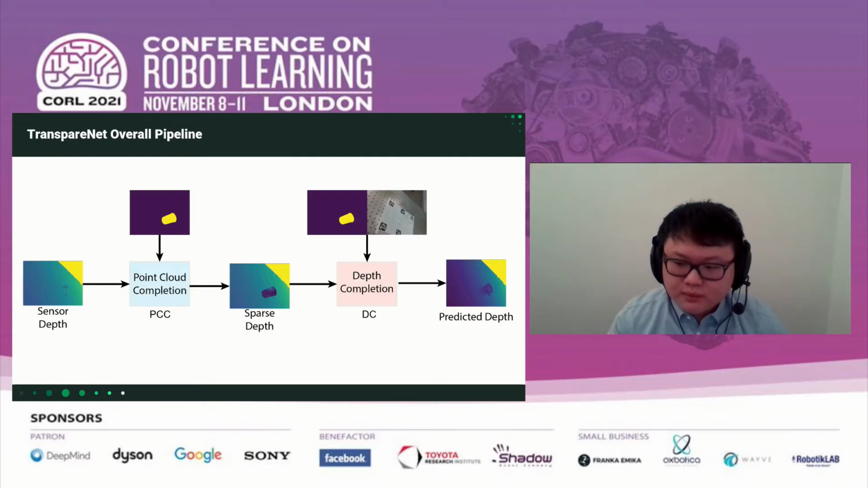To recover transparent object depths, we propose TranspareNet, a novel joint point cloud and depth completion pipeline taking the RGBD image as well as the object mask as the input. In the pipeline, the point cloud completion network first generates a sparse depth prior, and then the depth completion module takes the sparse prior, RGB image, and object mask to predict the final object depths.